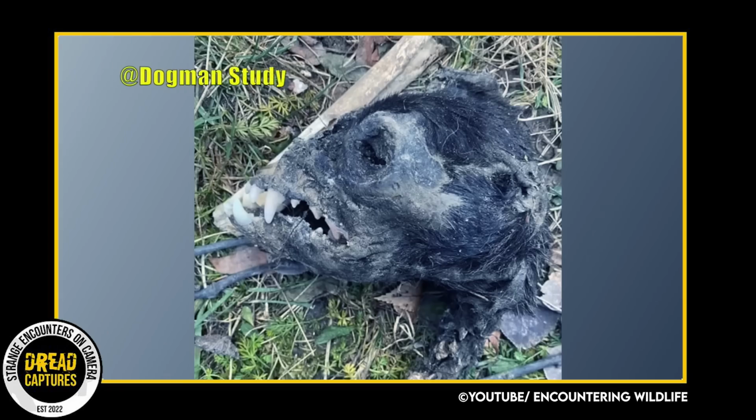Since he's posted it, the picture has gone crazy on the internet, and lots of folks have been trying to guess what it could be. A lot of people have theories, but nobody knows for sure. Some people are saying it's just the skull of a bear, but what do you personally think? To me, this looks like a DOGMAN skull. The lower jaw protruding out kind of makes it look like a gorilla as well.